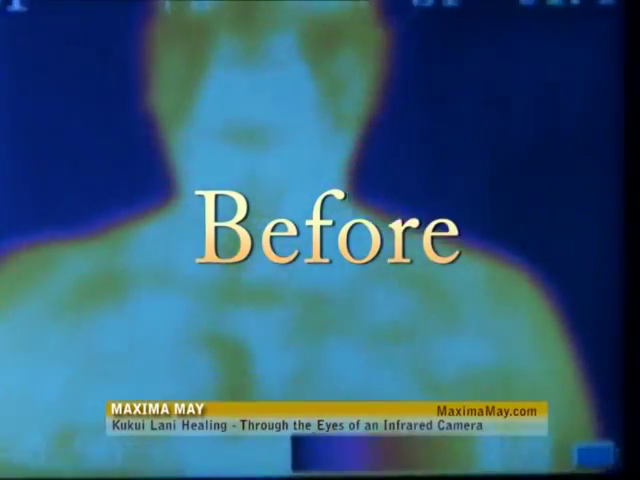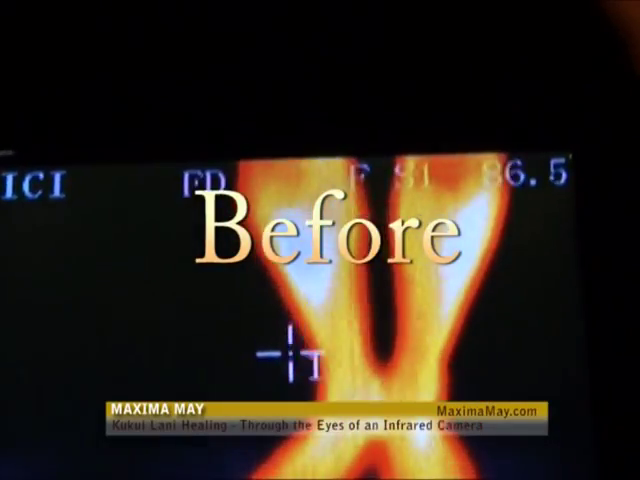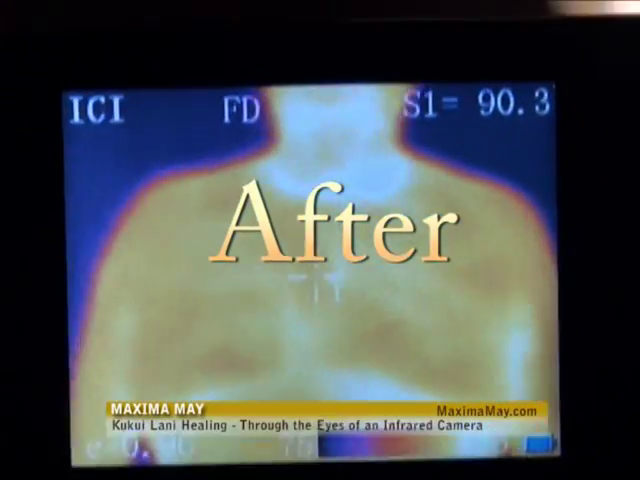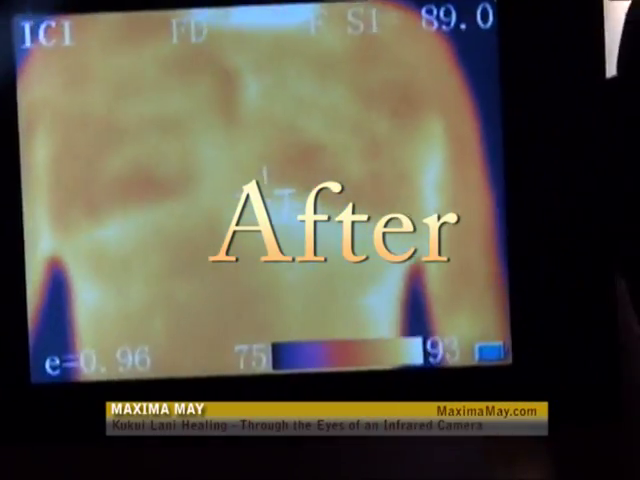Here's a scan of a person who had back pain before playing the meditation and healing DVD, showing you the change in temperature and no longer having the back pain after running the meditation and healing DVD.